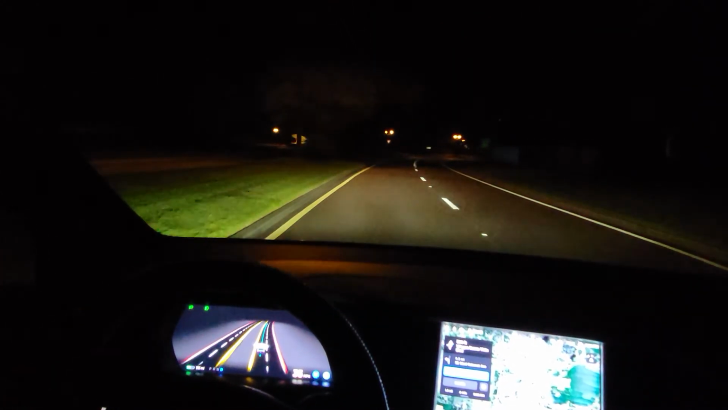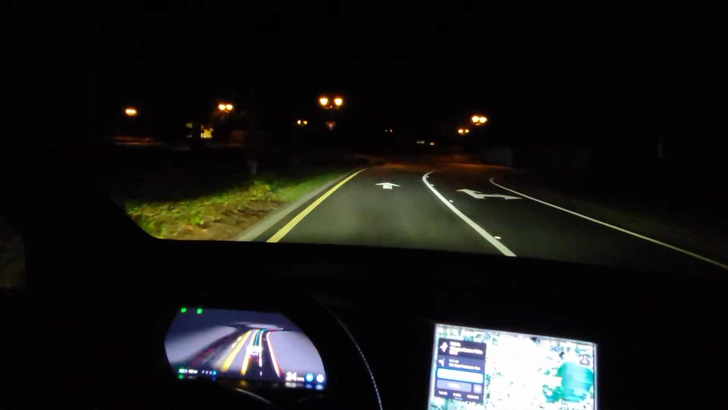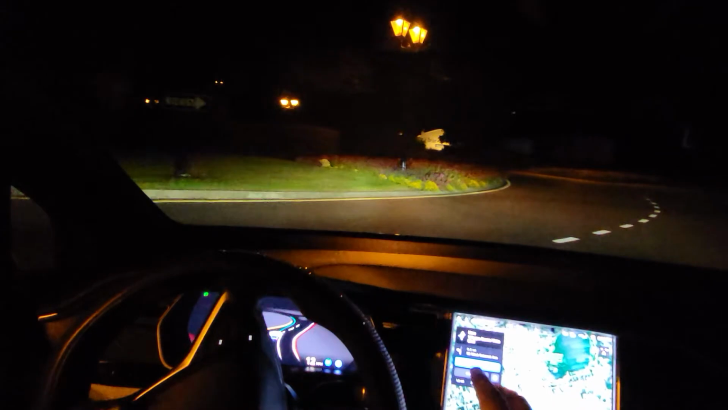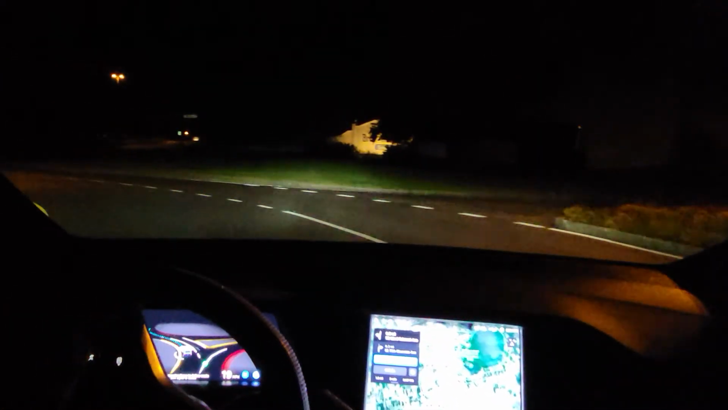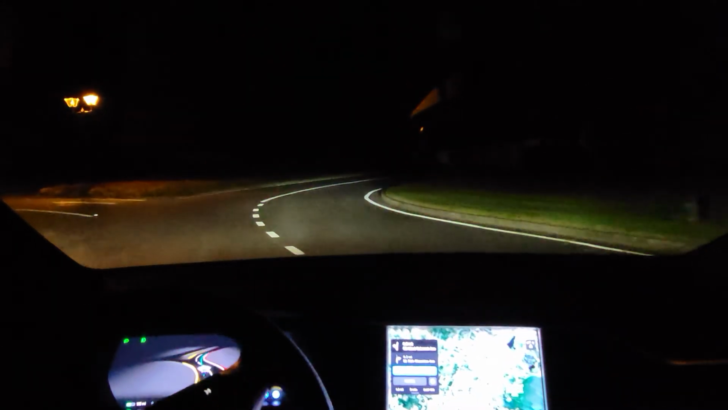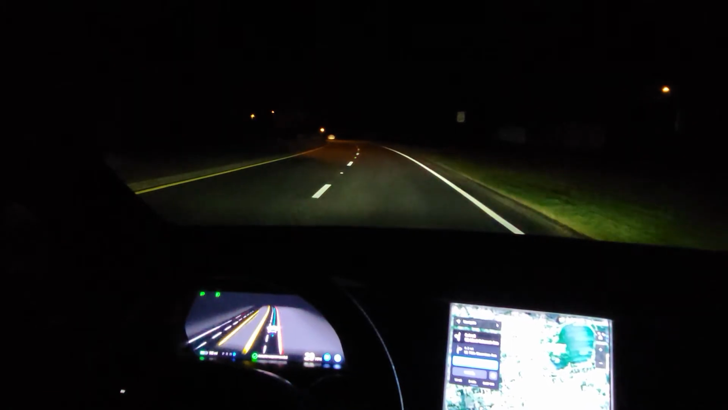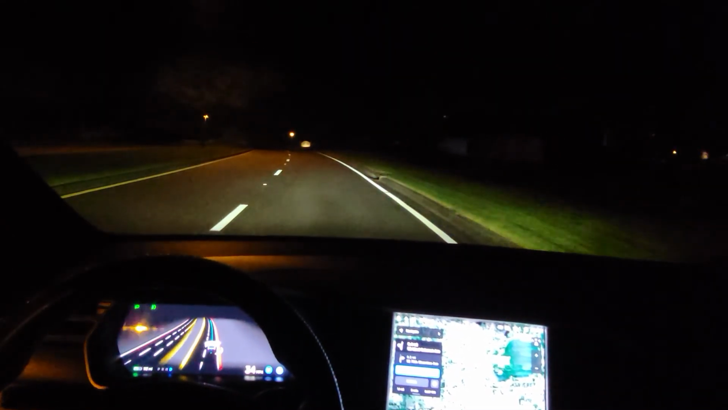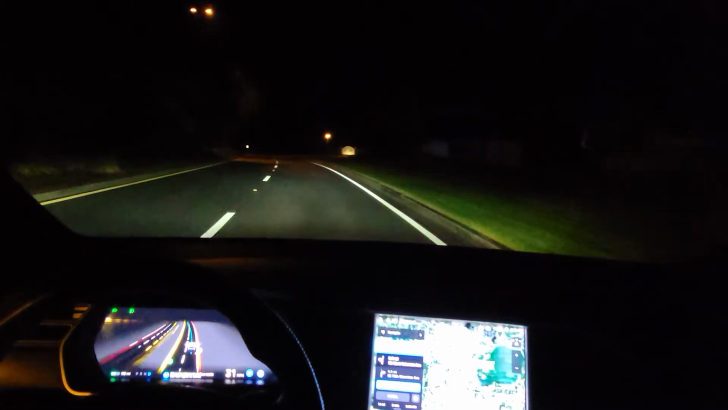See, this time it didn't do the phantom braking either. Oh, yeah. Maybe it's getting better. Push on the gas so it'll learn that it doesn't need to stop. It's an accelerator. Still getting over there. I think because it's turning so fast, I like it better that way.